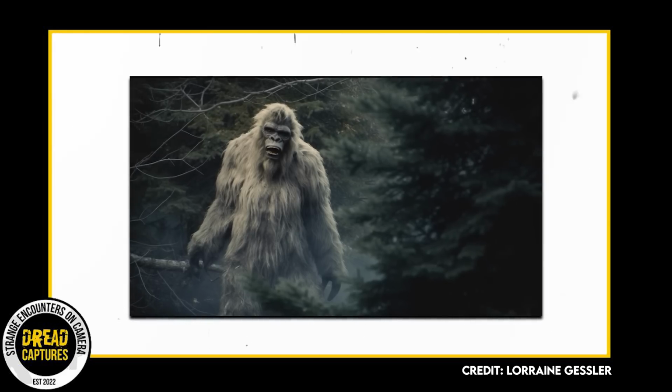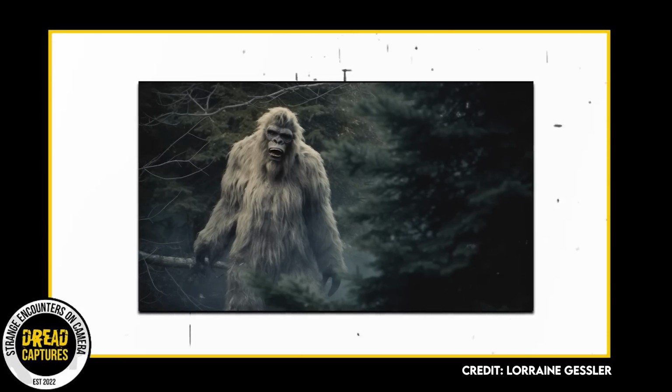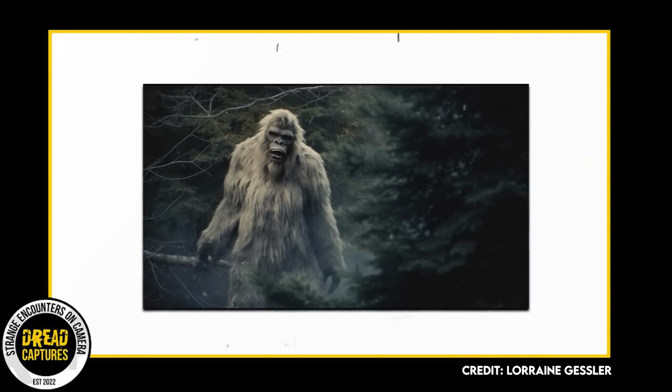The sight was astounding. Excited about this picture etched in her memory, she turned to her artist friend, detailing every aspect of the creature that she could recall.